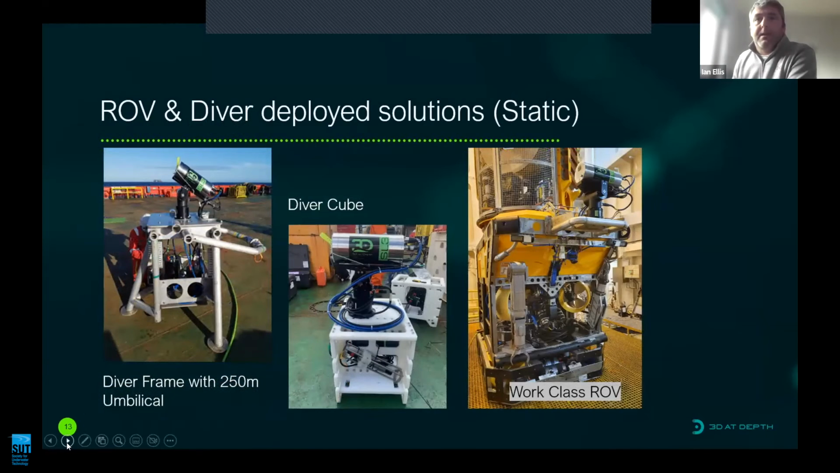What it looks like, on the left, we have a diver frame with our 250-meter green umbilical, which can be deployed from a vessel crane. In the middle, we have a diver cube, which is a far smaller unit. This can be handled by divers inside manifolds or confined spaces using airbags. And then on the right, we have probably our most common deployment currently, which is to mount to the buoyancy level of an ROV. And then you can see the pan and tilt motor has the sensor to starboard, and it will be commanded to rotate and tilt through a number of positions to increase the field of view.